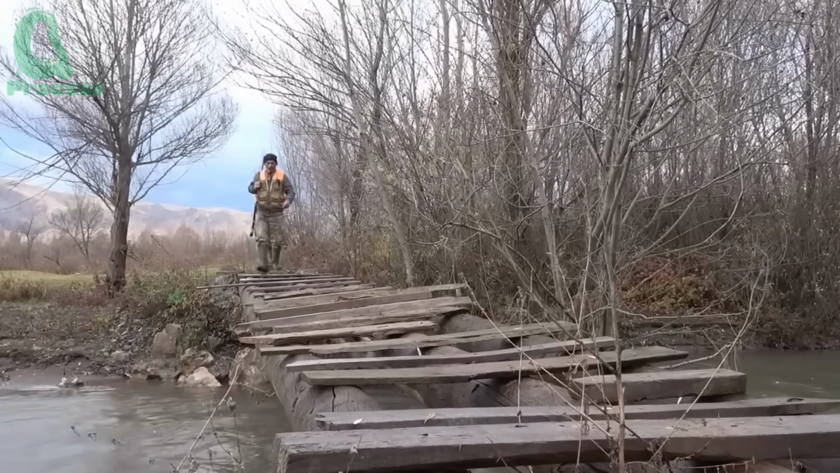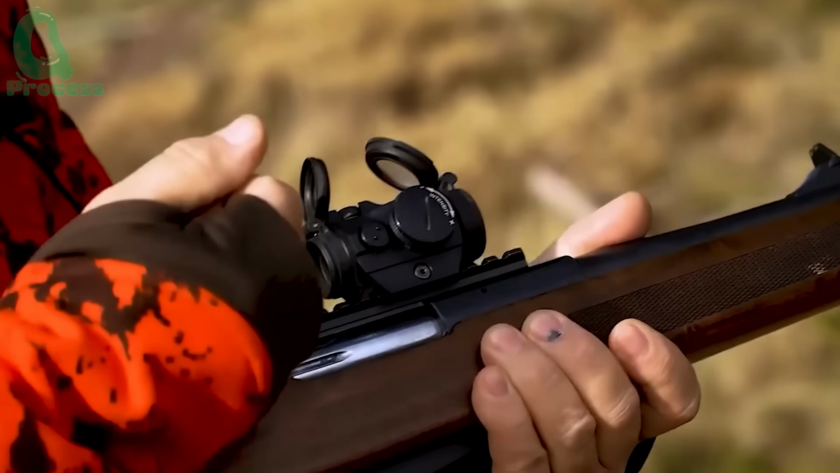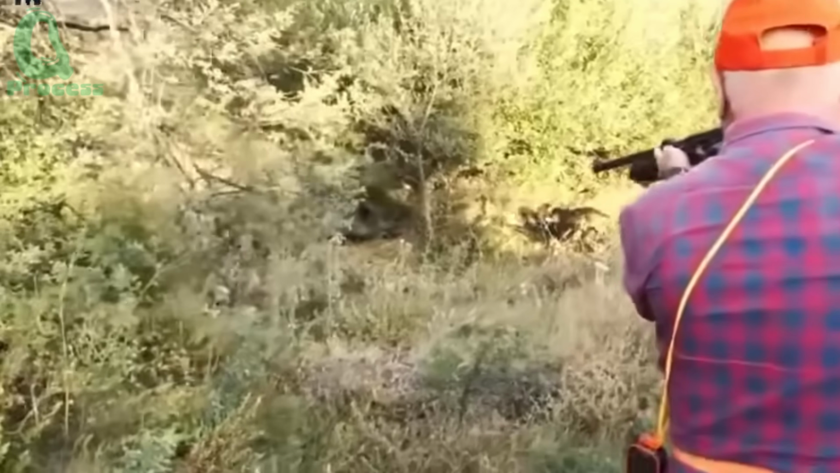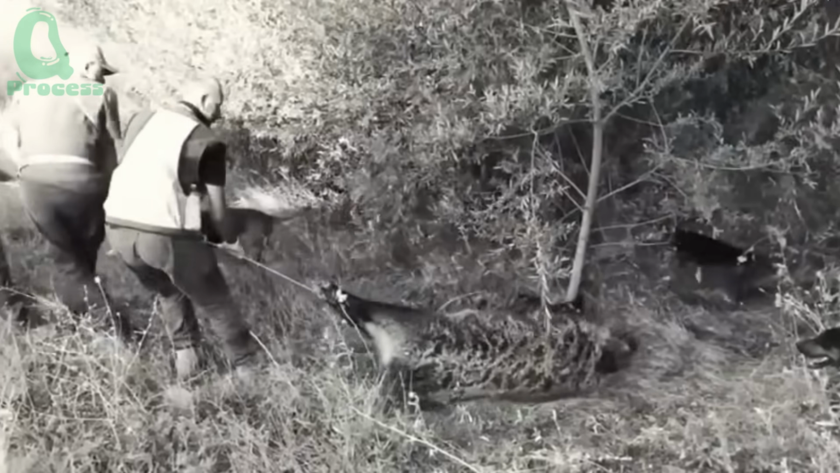Relentless, they pressed on. At last, near the base of a large tree, they found the wild boar. Panting heavily, clearly exhausted, the hounds closed in, barking furiously, echoing through the forest. One hunter stepped forward slowly, eyes locked on the target. Then with a calm, steady hand, he pulled the trigger. The beast dropped instantly.